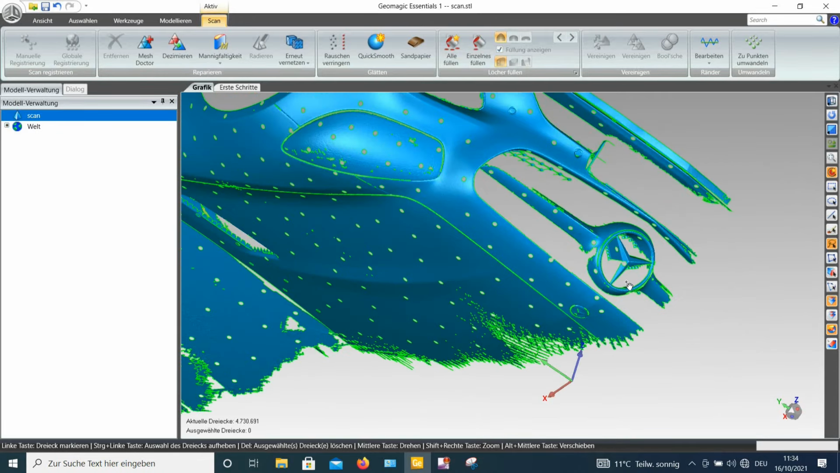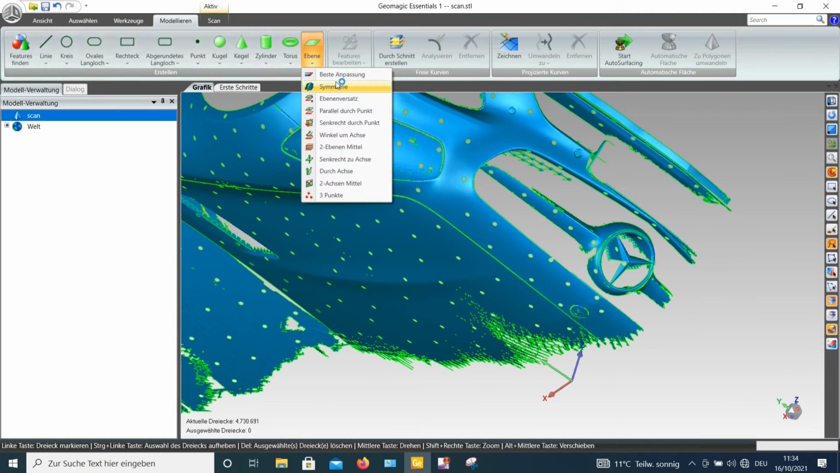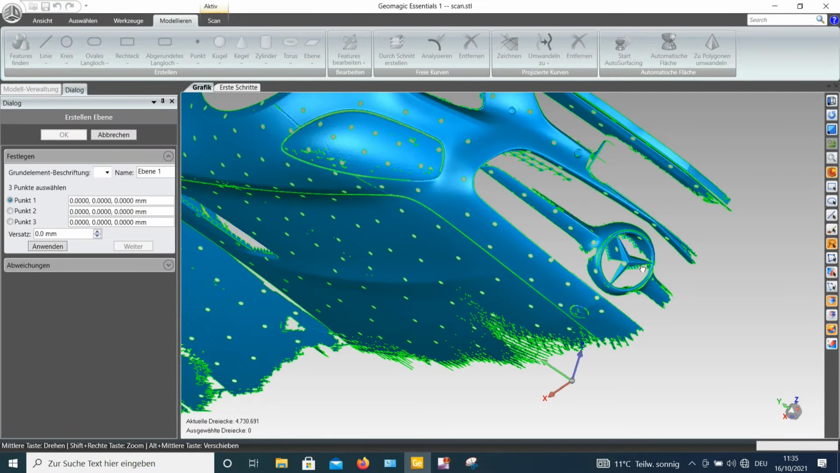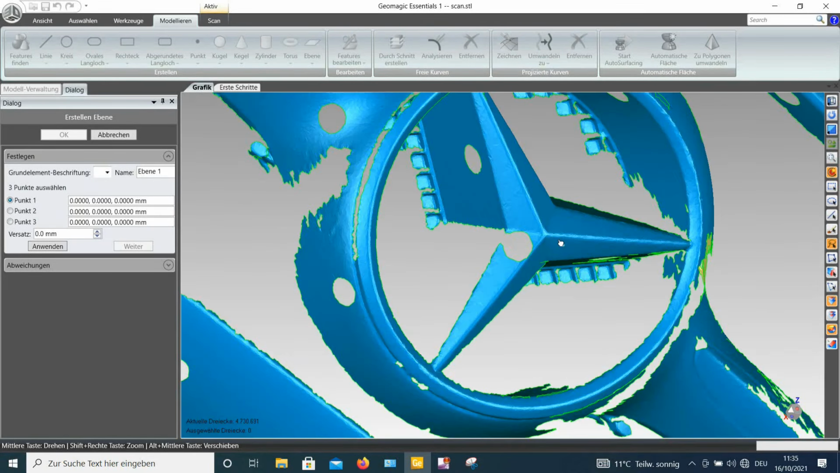Why do I say that? You will see that now, because the brand's symbol is really good to create a surface that is symmetrical and perpendicular to the road surface or the road representing surface orientation. So I'm going to create a middle plane by just simply using the brand symbol.